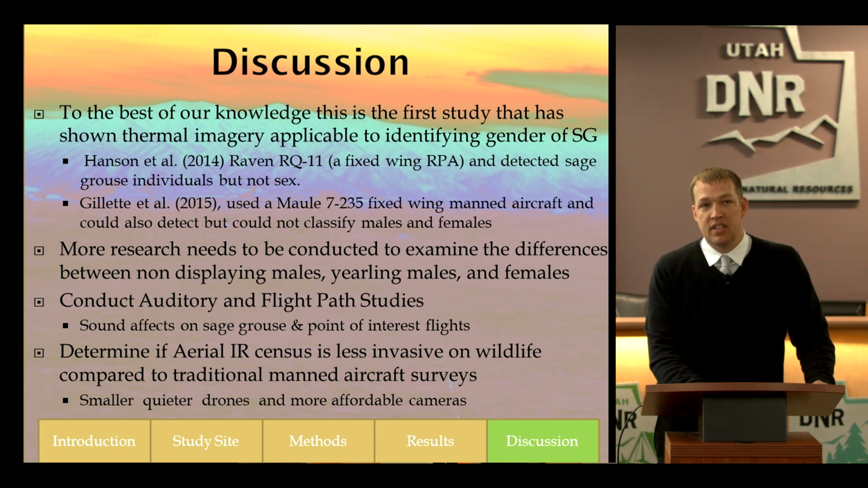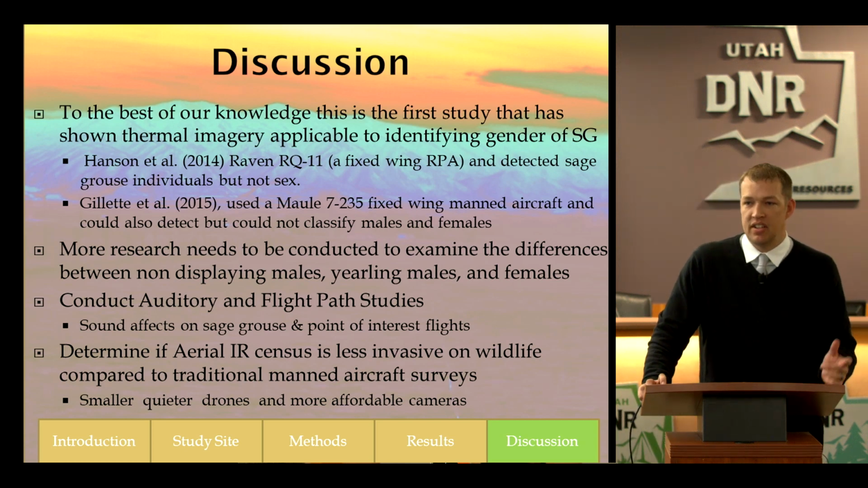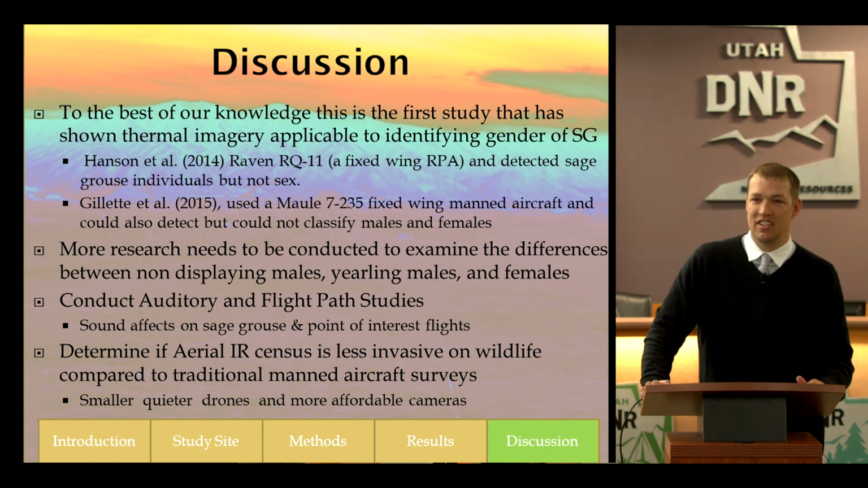So more could be done to examine the difference between traditional surveys and drone surveys for these sage-grouse, especially where a lot of these drones are getting smaller, quieter. They're more affordable cameras that are being put on those, so you can fly higher and get better resolution. So it's a lot like cell phones 2 years ago. Like I said, there were no thermal cameras for drones, but now there's a lot of those, and man, I would have killed to have one of those drones with the thermal camera already put together. That was a lot of my work.